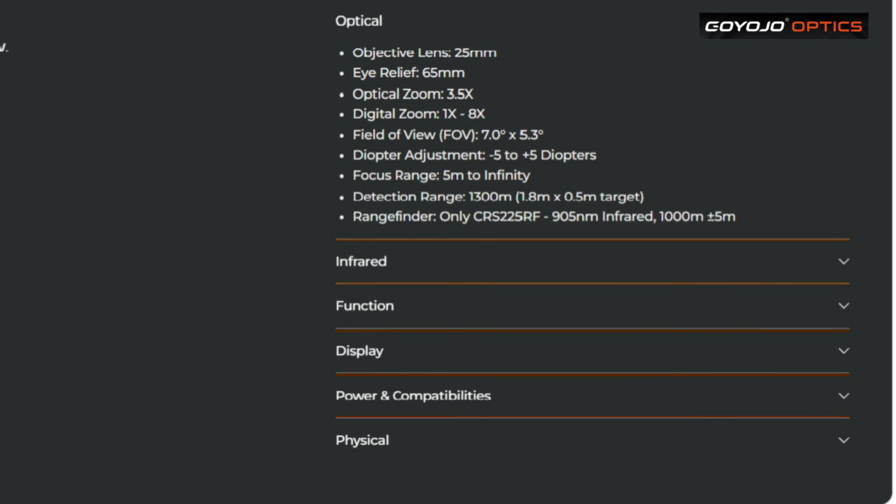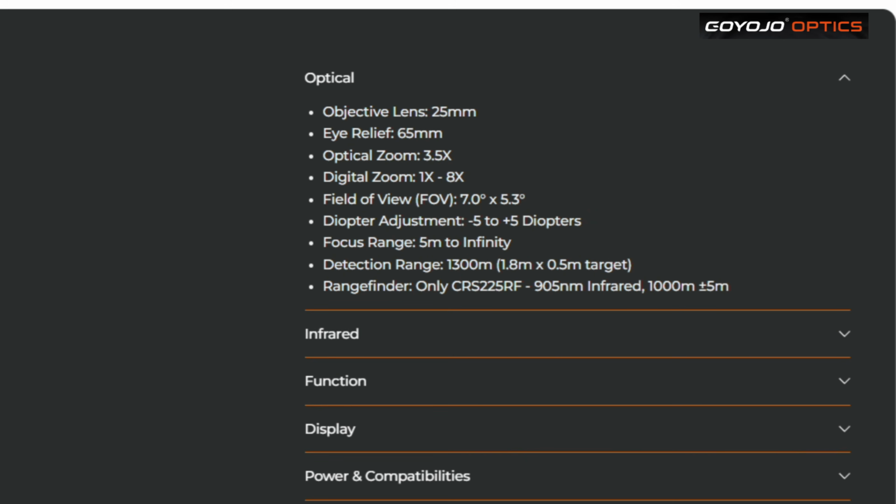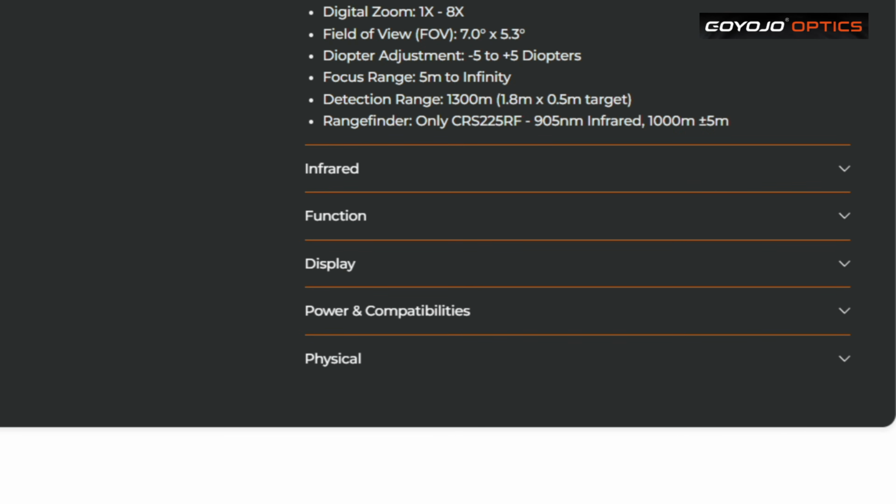Detection range is 1,300 meters for a 1.8 meter by half meter target. So you're looking at probably a 6 foot by 2 foot target, man-sized target. It'll recognise a man-sized target at 1,300 meters. Rangefinder only on the, I think it's GRS. It's saying CRS here. 225RF. It's got a 905 infrared and 1,000 meters plus or minus 5 meters. So pretty effective and accurate on the rangefinder as well.